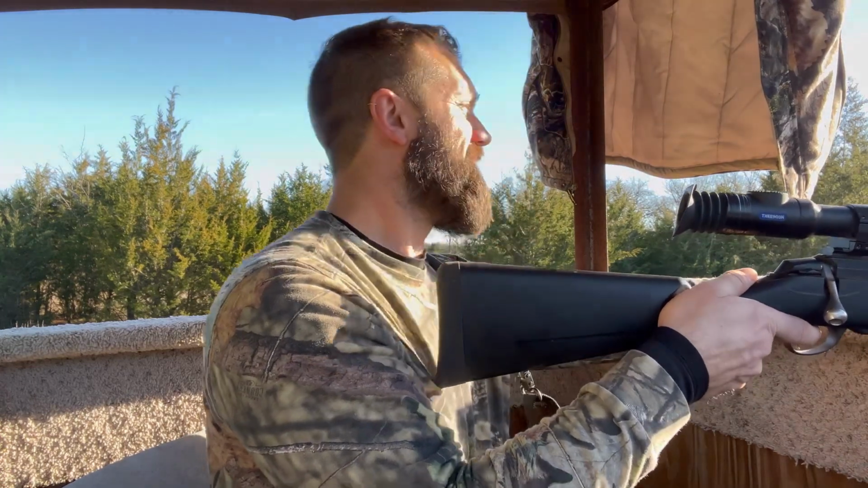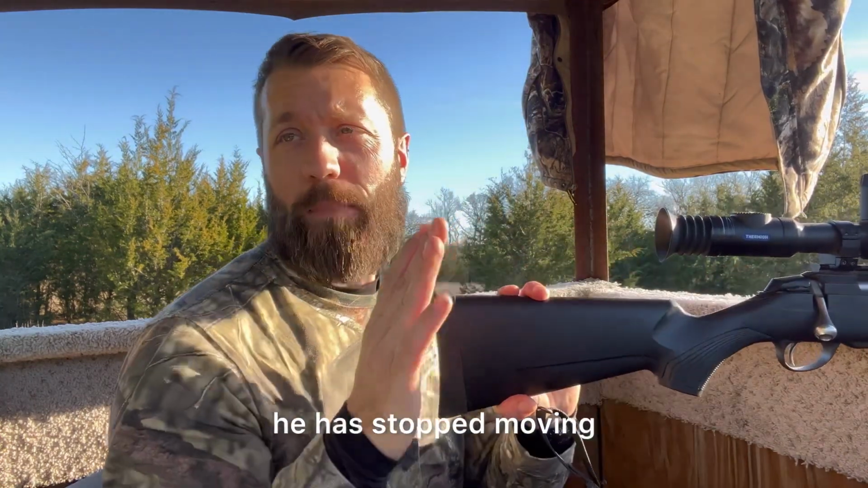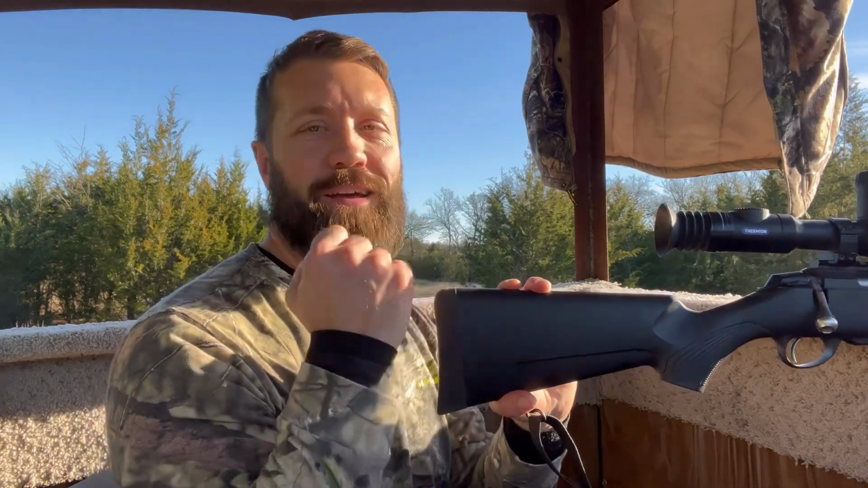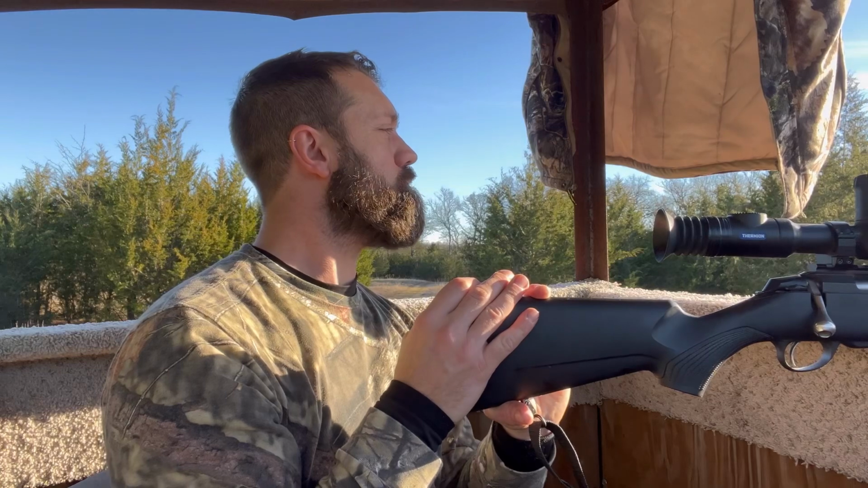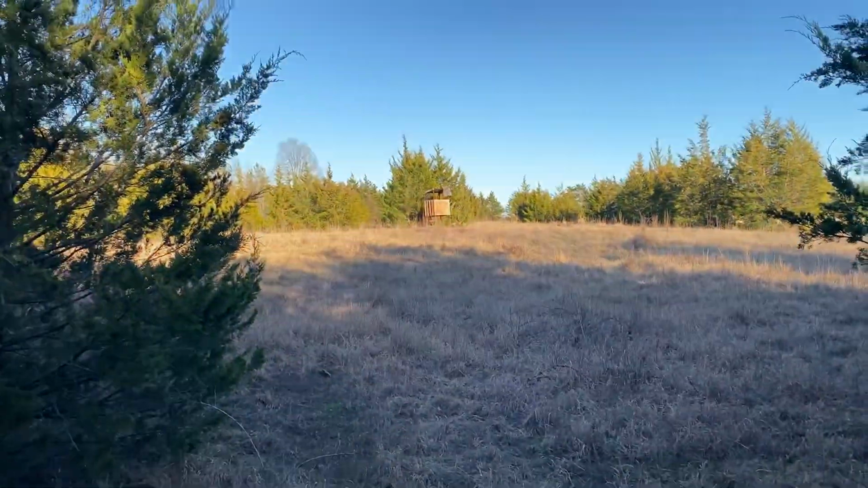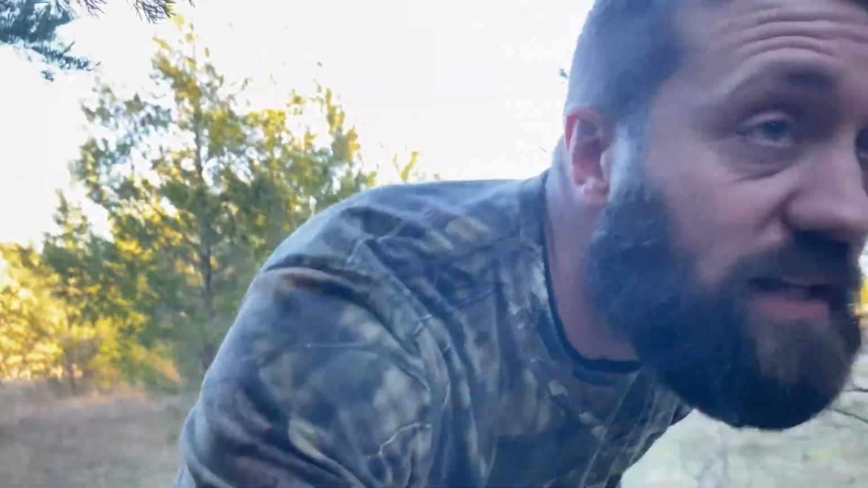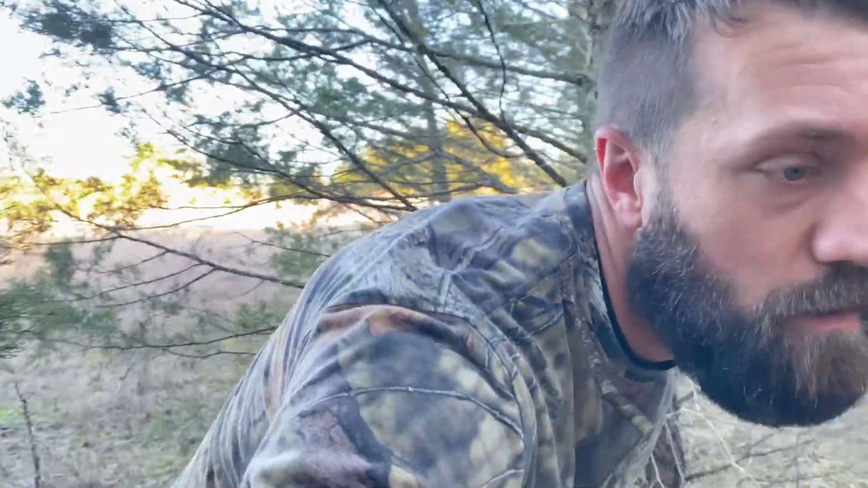All right, guys. He has stopped moving. Pig down. All right, I just climbed out of the stand. I'm at the tree line, and I can see it laying right there. There it is, right there.